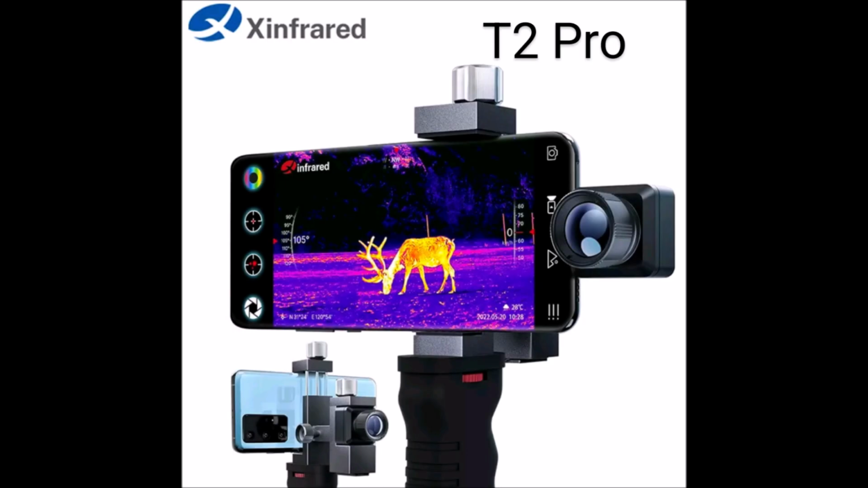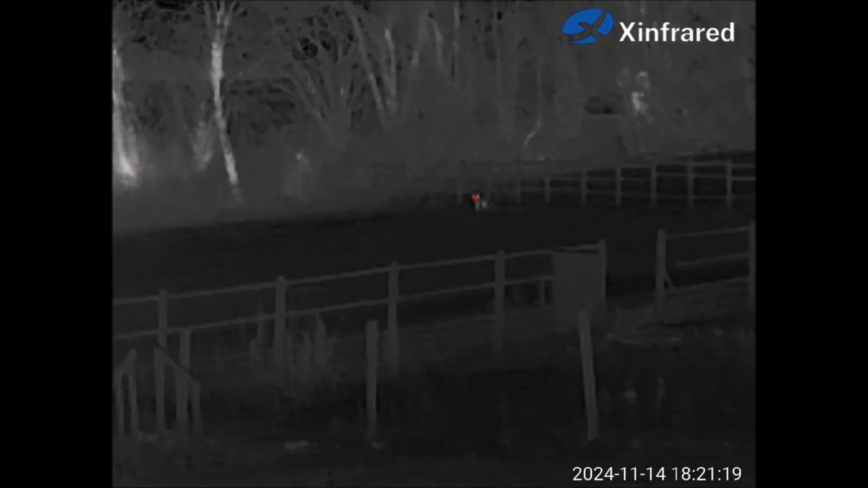Now let's have a look at the T2 Pro. So this is the little robin I was talking about earlier that was in the chicken pen. I just put the thermal on, looked up, and there was something there that startled me at first. I thought it might be a rat. Here you can see a fox coming down the field. It's probably about 80 yards away, but you can still identify it by its movements.